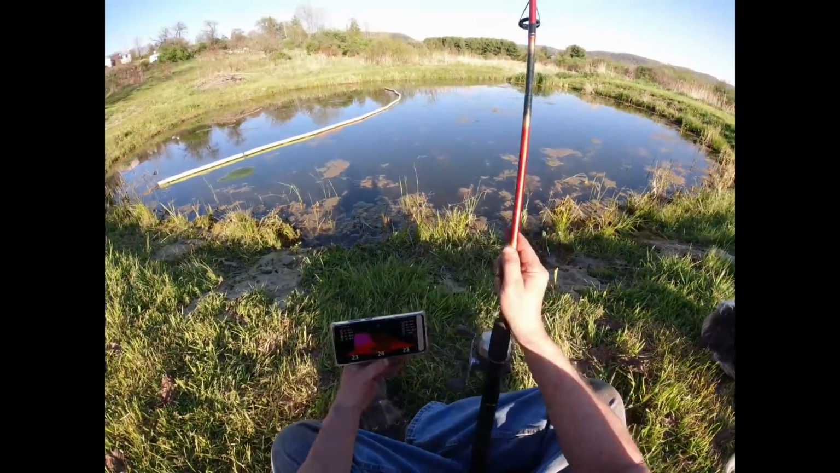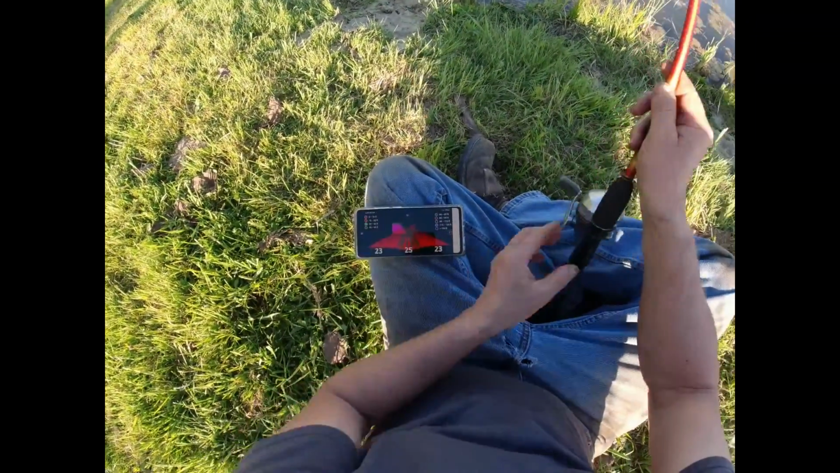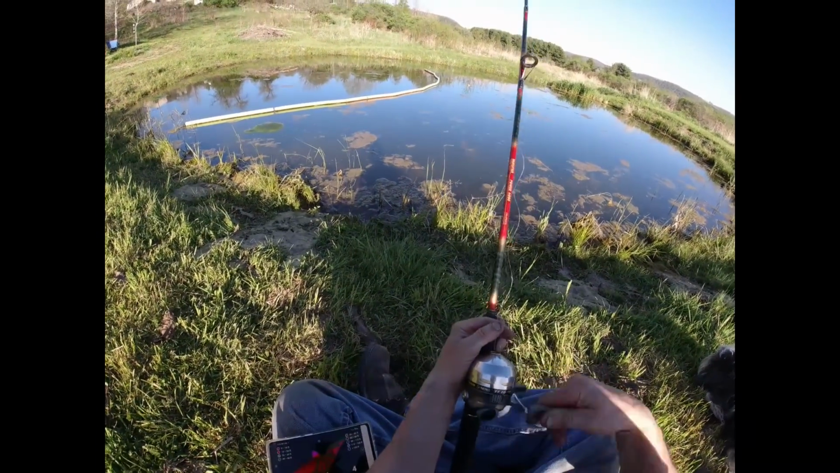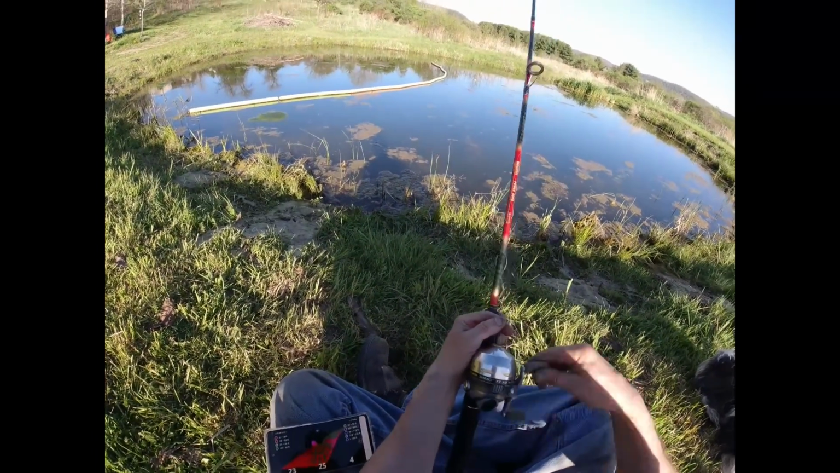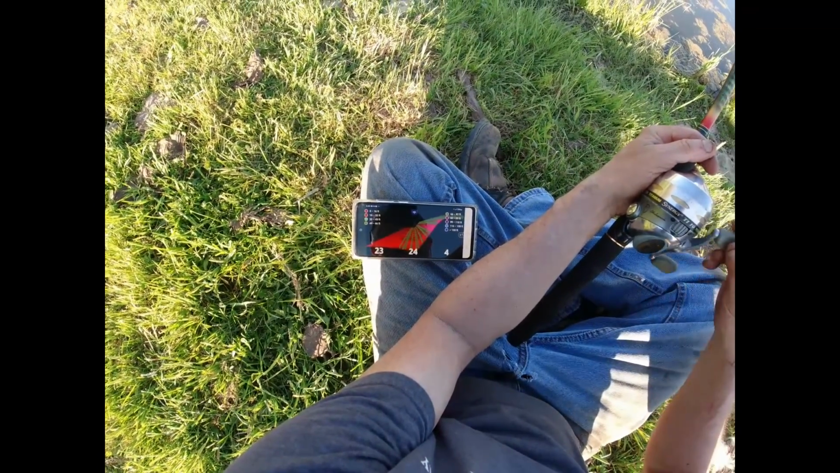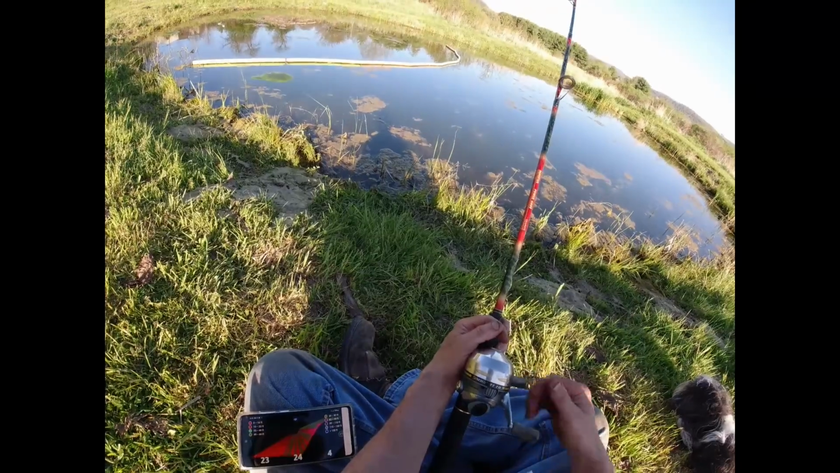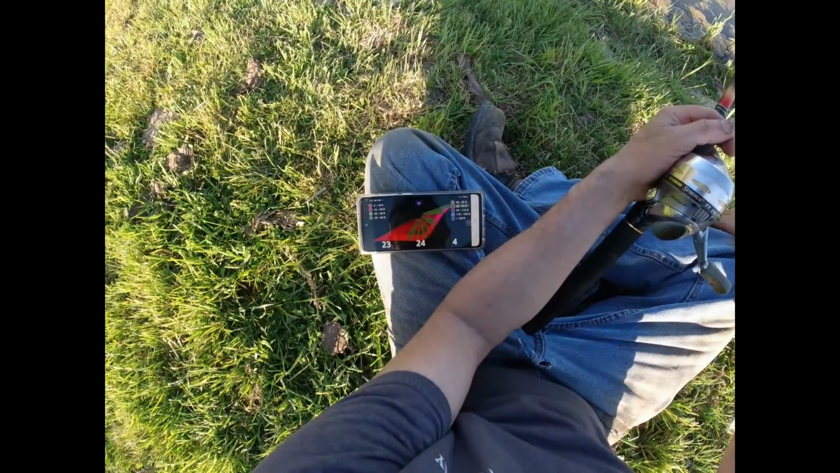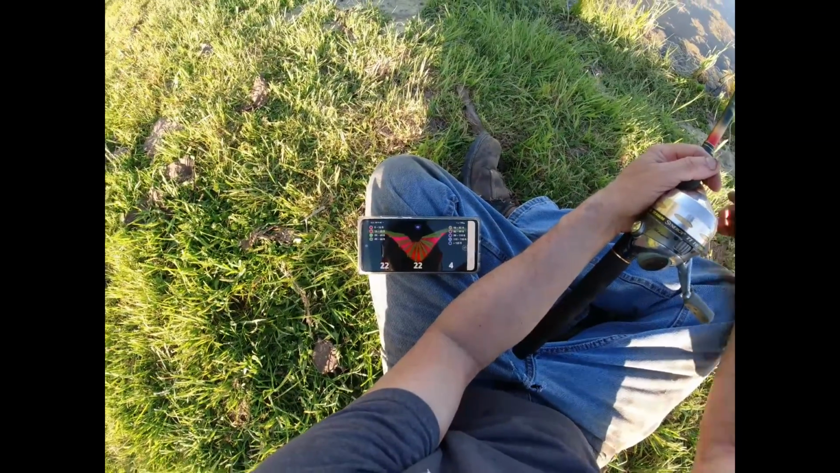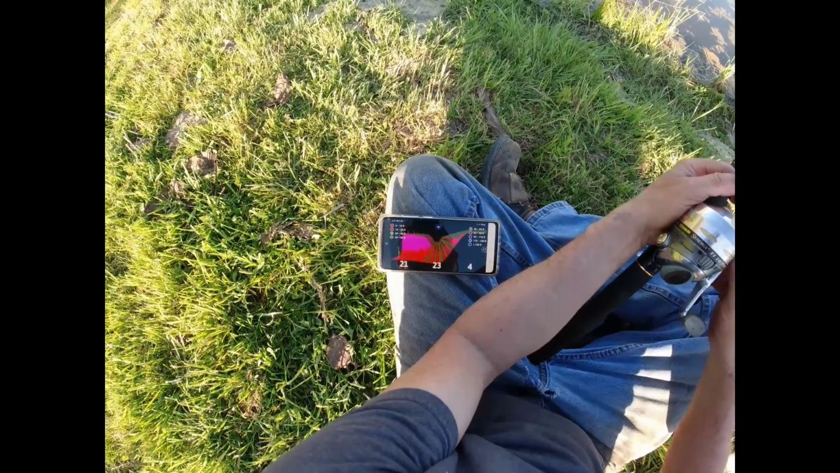Wish I knew what it was doing. Looks like 23, 24 feet.